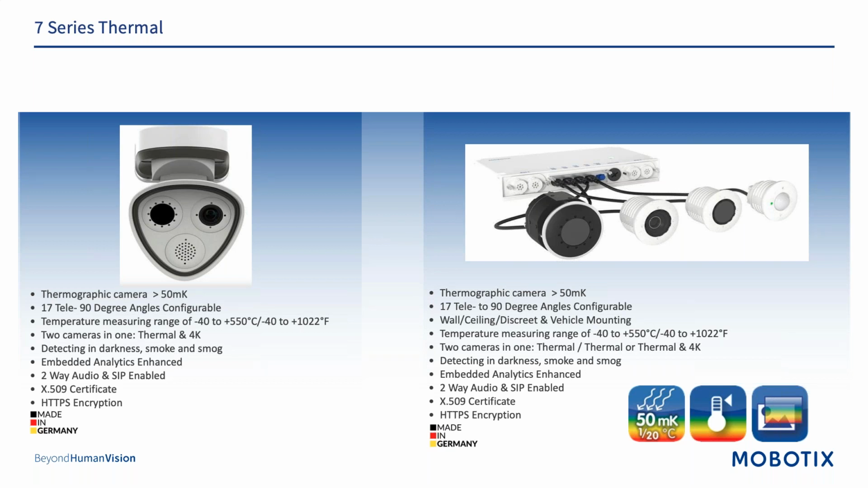Even though there are more sensors available in the 7 series today, as you see here, it is important to note that today it is limited to only 2, a combination of thermal and optical. Okay, the further roadmap is that all of these can be optical and/or thermal, but we're just not there yet.